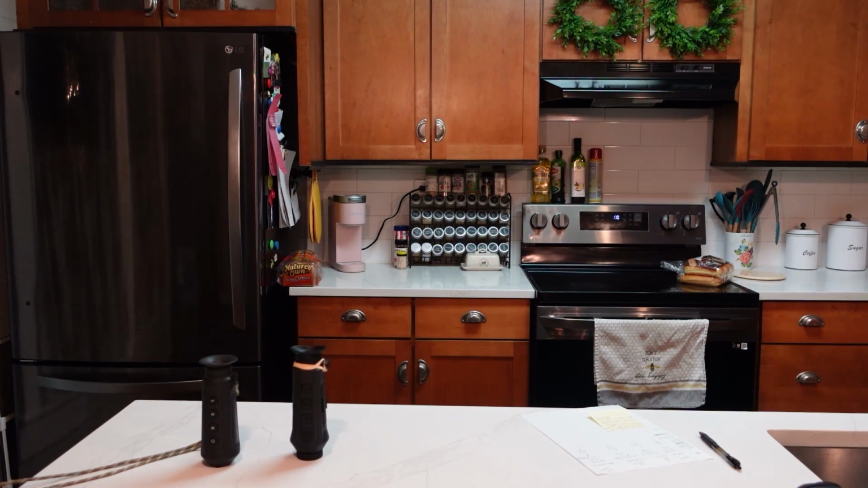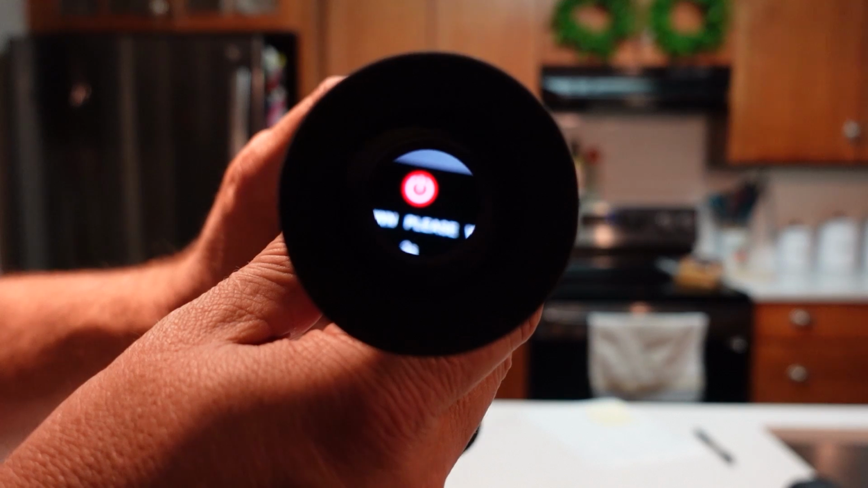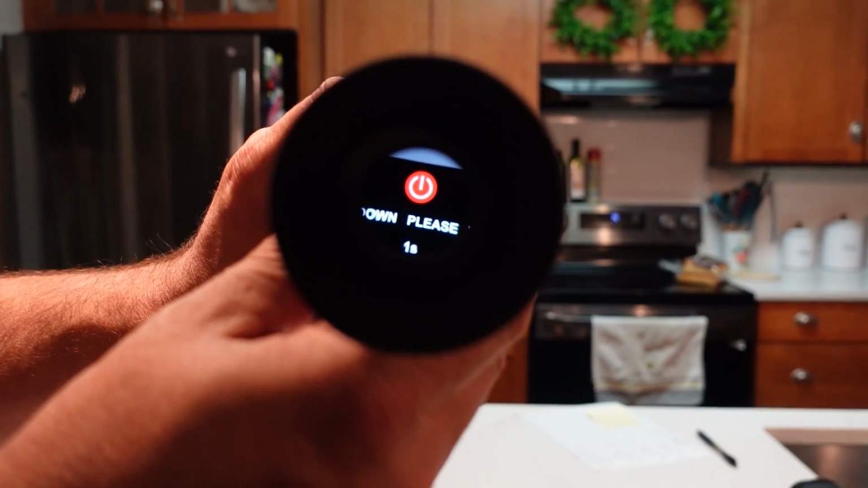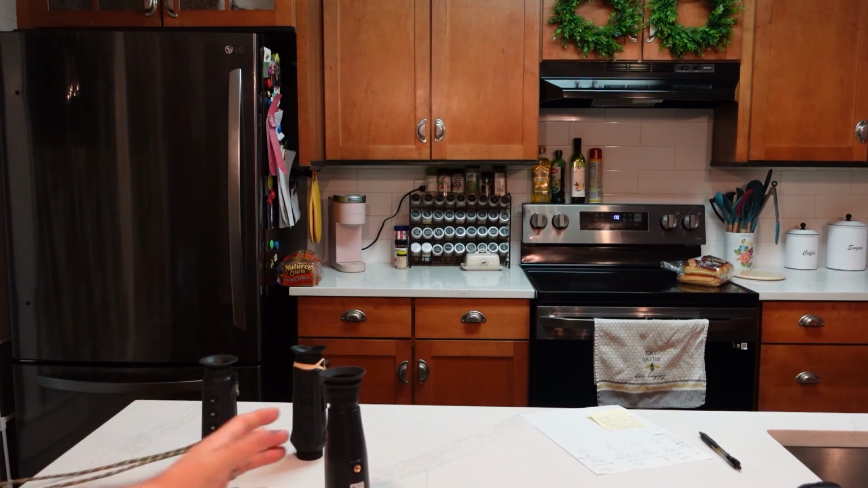This one also turns off really, really fast. So when we hit this, it's going to say shutting down. Boom, here goes 1, 2, 3, and it is gone. Done, quick and fast. So does the Topdon. This one here turns off really, really quick.